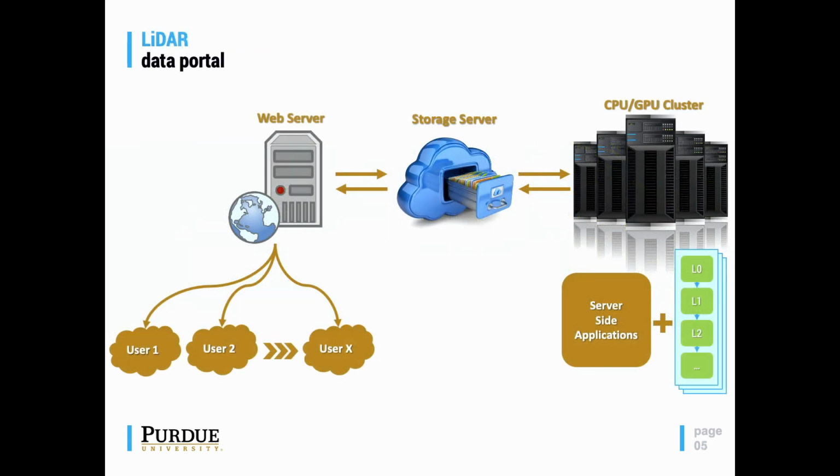To address the two issues that I mentioned in the previous slide, that is big data and complicated software packages, one solution could be developing an online data portal where users can easily access and analyze LiDAR data without downloading or installing any complicated software packages. LiDAR data are stored in a centralized storage server, and users can visualize the data as a web service.